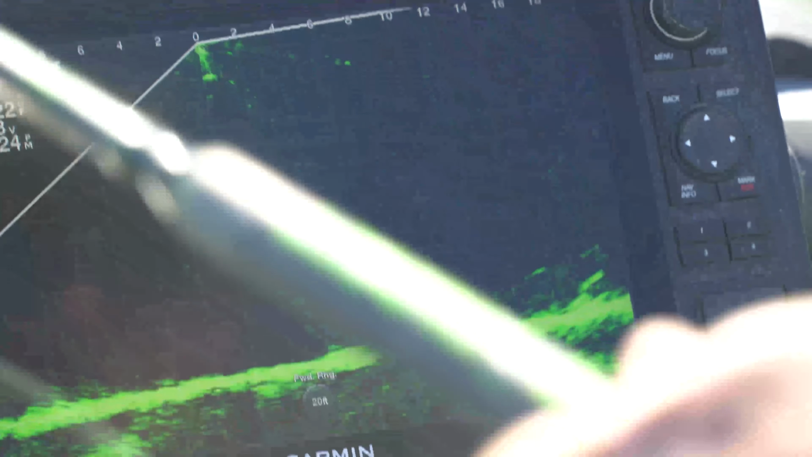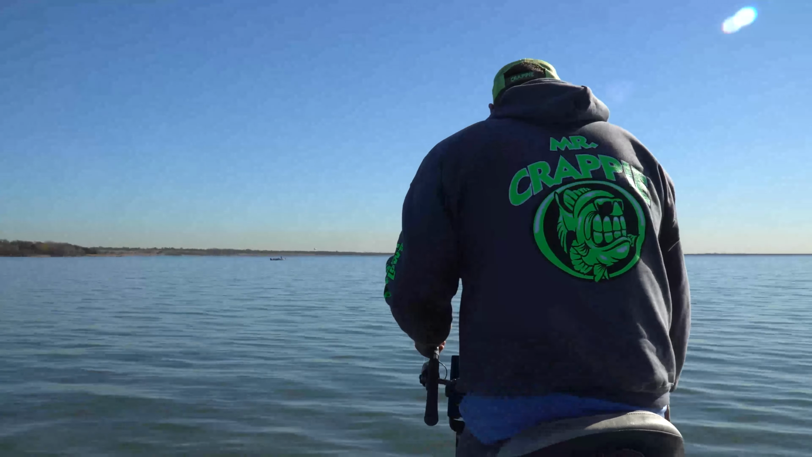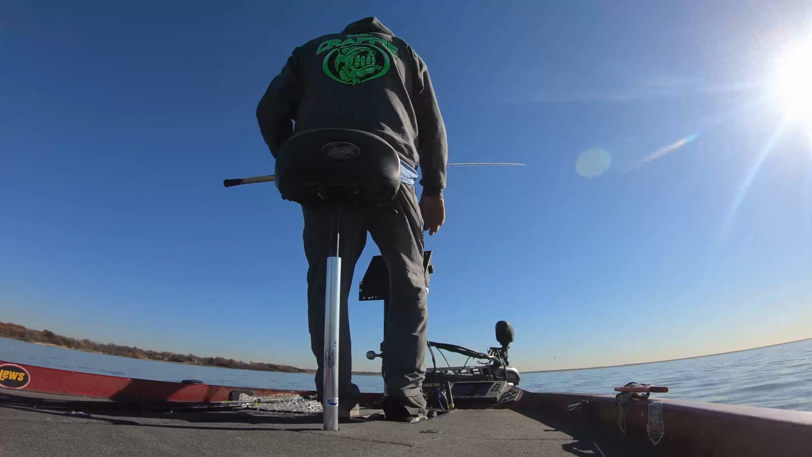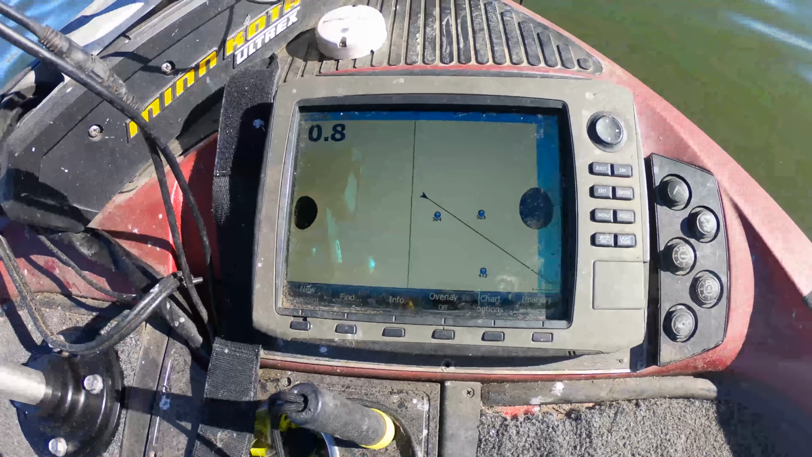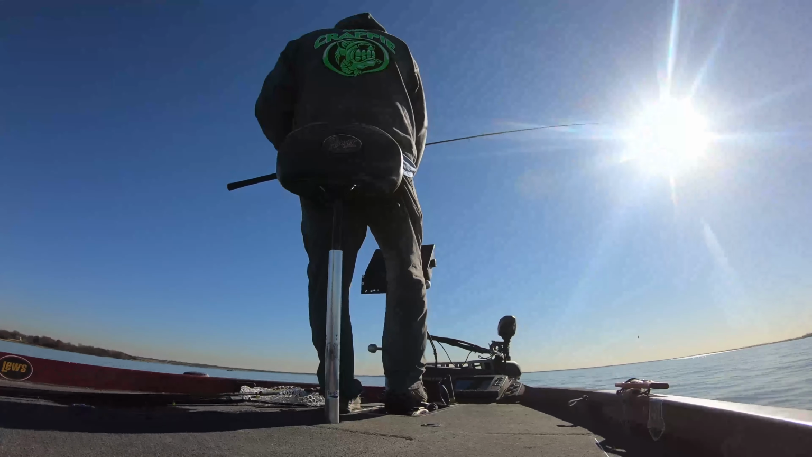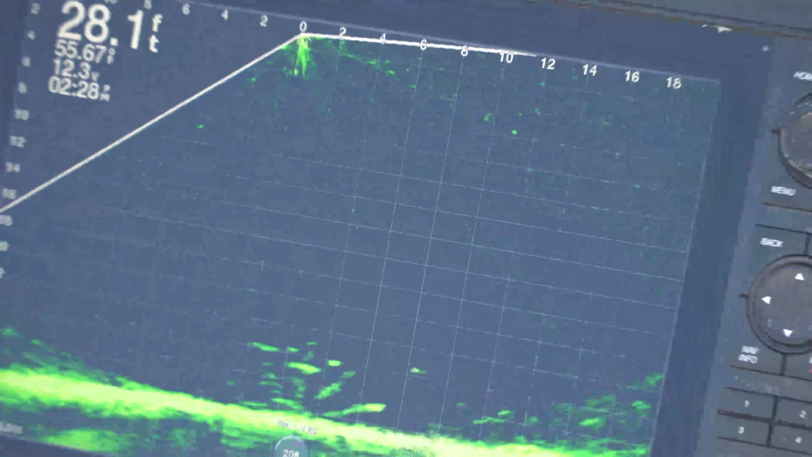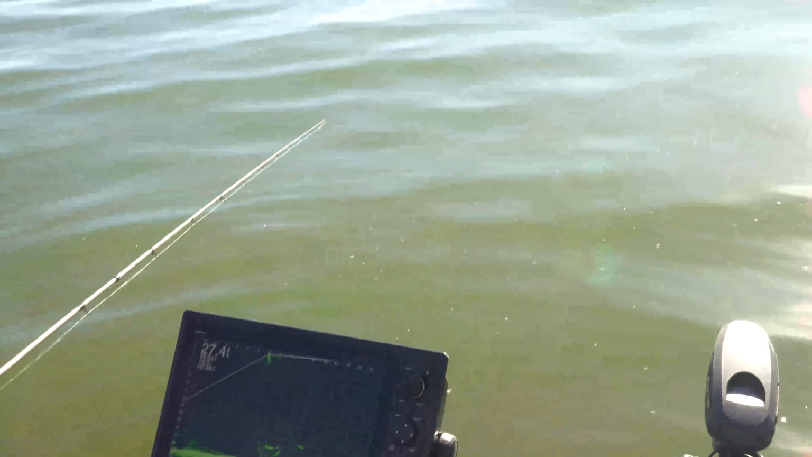So now I've got up here, I'm going to zoom out here and look for some stuff. Try to see if there's some fish sitting on this stuff. See, there's just some little random stumps out here on this hump, right off the 28 foot on top of this hump.